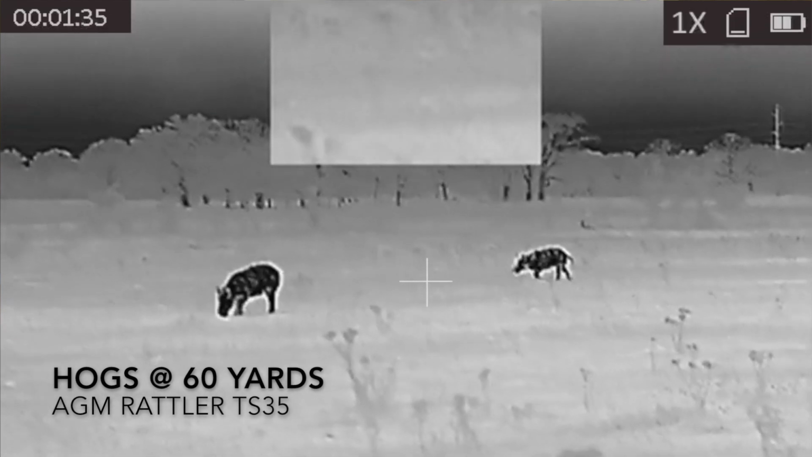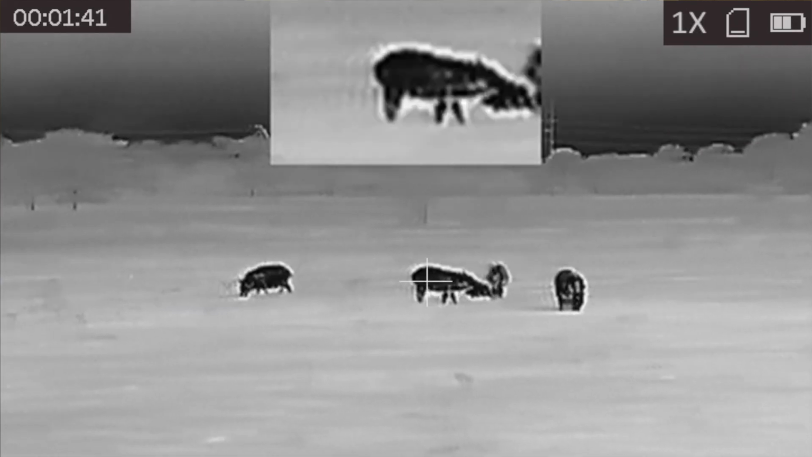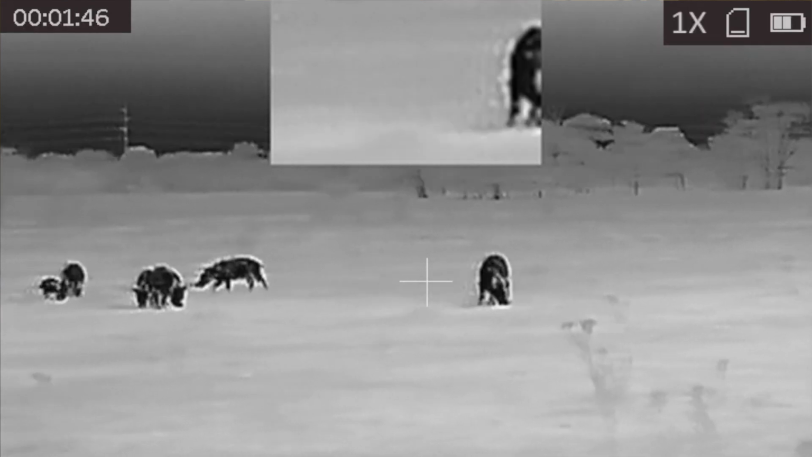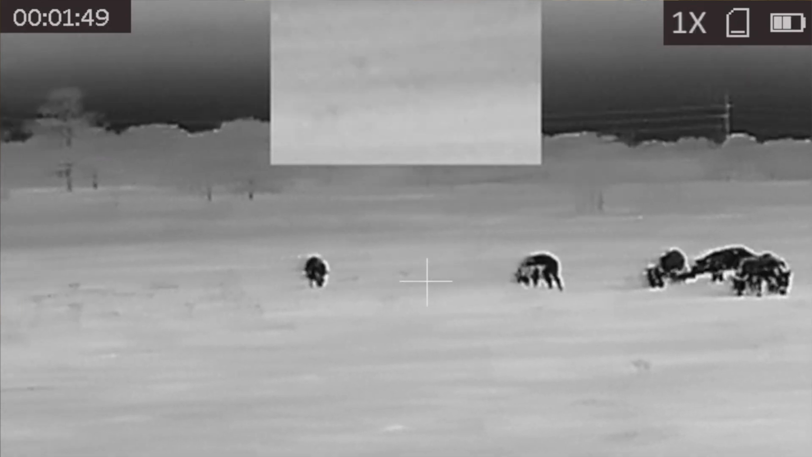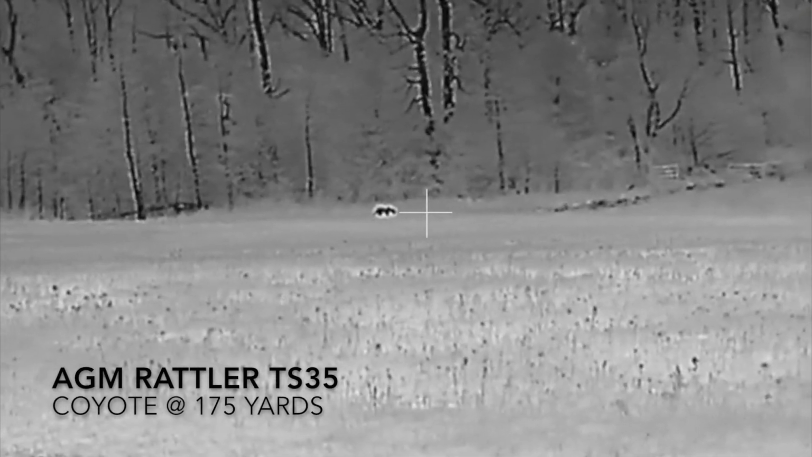Getting into ranges, as you know, for the TS25, it said the ID range was a hair under 1,000 yards. On the TS35, it was a little over 1,300 yards. I would say the ID range for the TS25 is going to be around 200 yards, maybe 250 yards in certain situations. With the TS35, I think you're going to get about 50 to 100 yards more ID range. So this could be anywhere from 250 to 350, depending on the conditions of the night. But those are pretty conservative numbers.